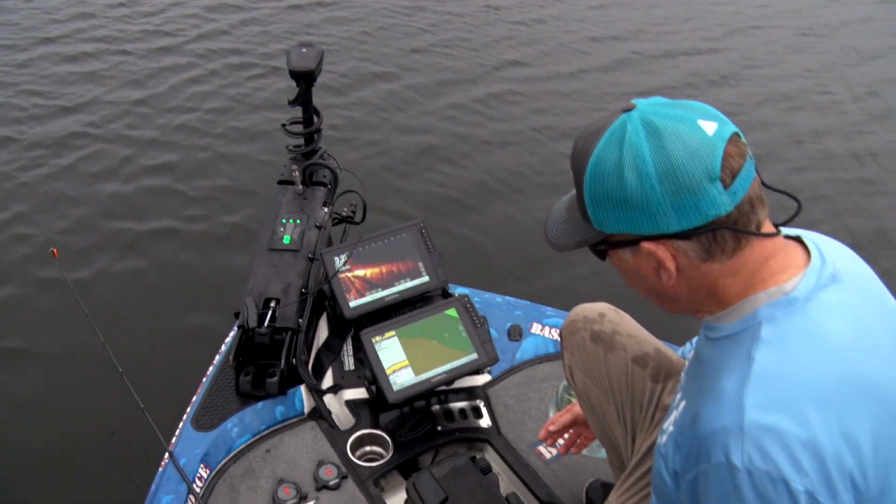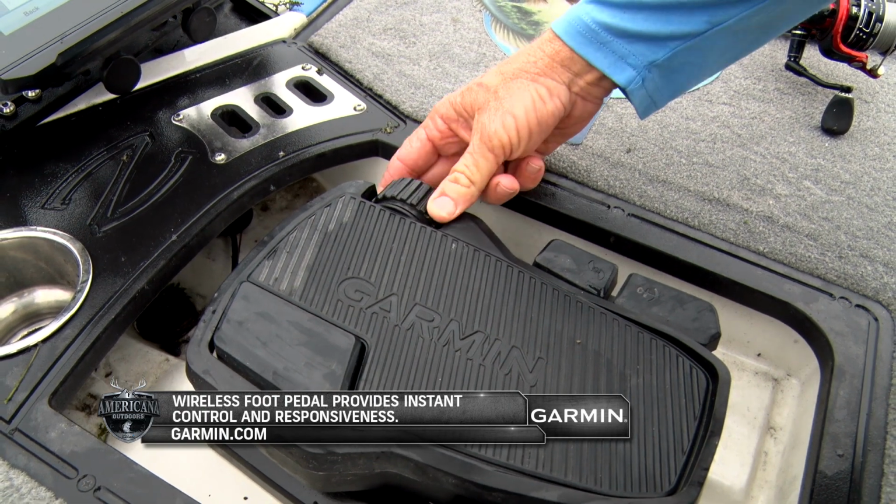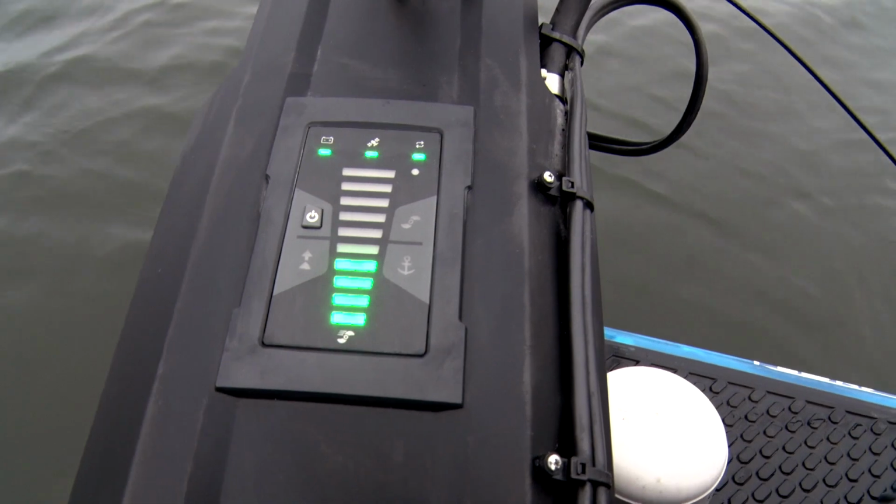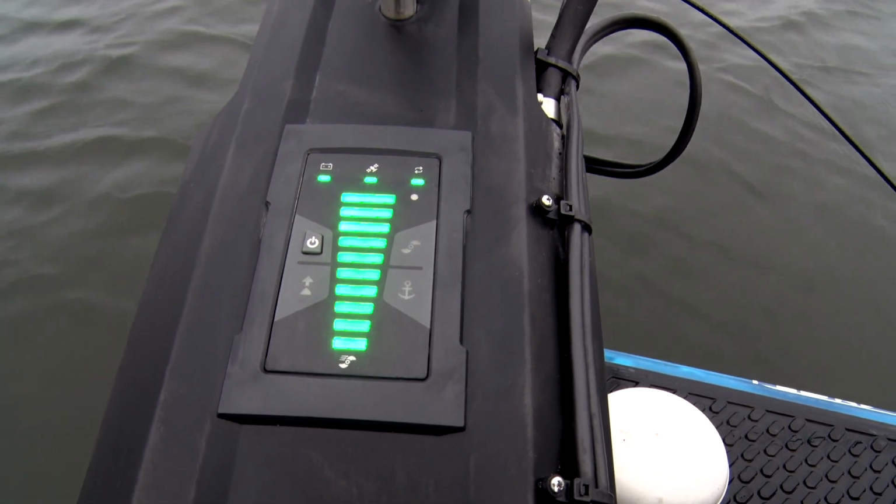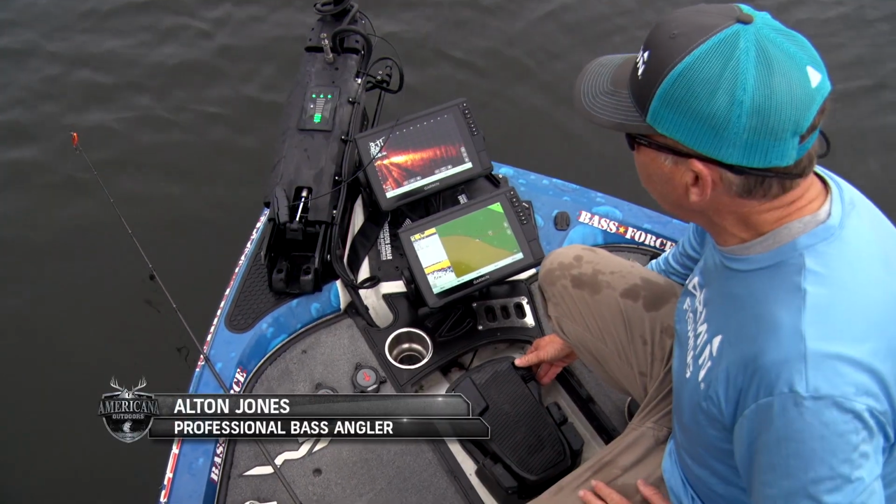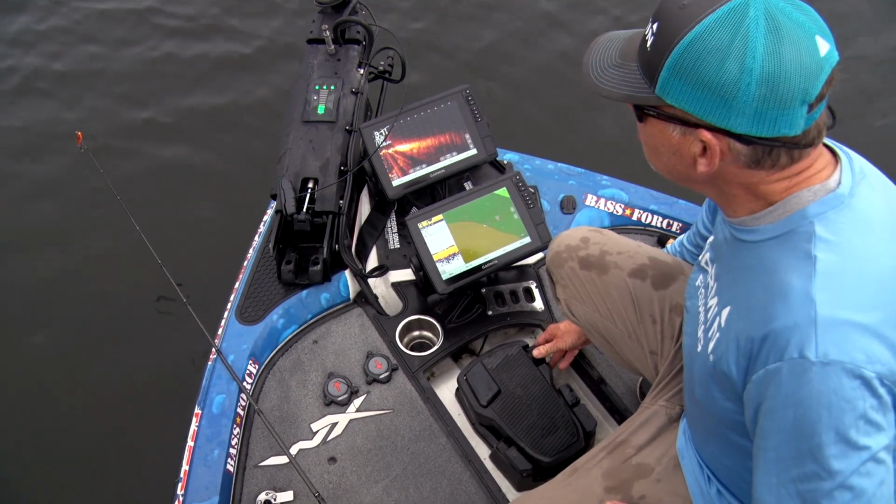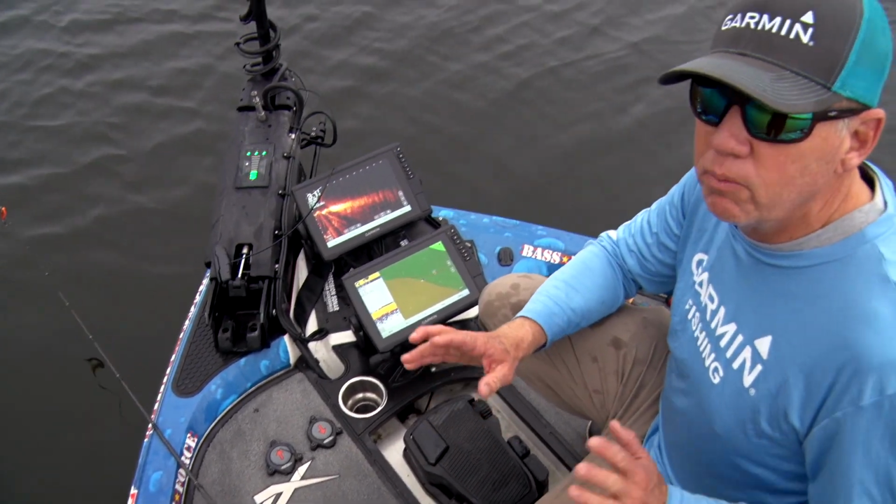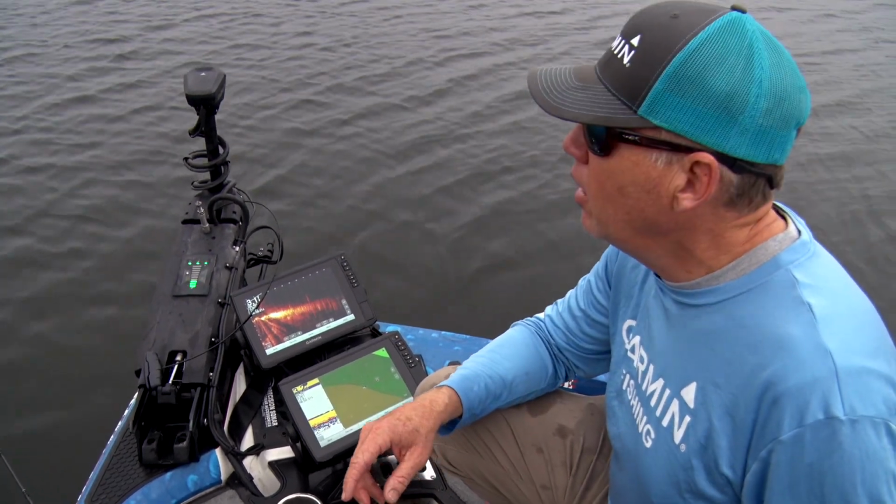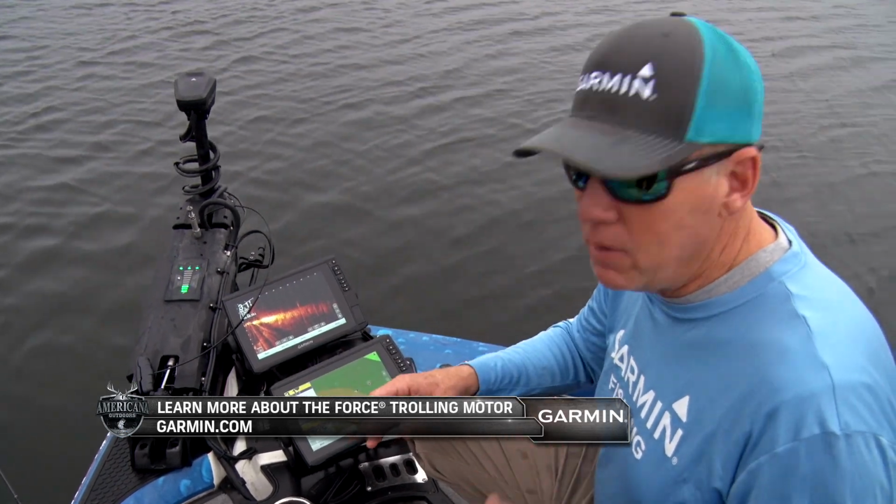Now you adjust your speed on your Garmin Force trolling motor right here on the foot pedal simply by turning the dial. And you can tell what speed you're on because there's an indicator right here on the head of the trolling motor. As I turn it up, it goes up, so you can tell when you're at max speed. Most of my fishing is done on a calm day or a light breeze like we've got today. 3 bars, maybe 2 bars, but usually 3 bars is where I'm gonna spend most of my time, because it's still got enough power to keep me moving along at a good clip, but it's at a really, really quiet pace when you're in that kind of low to mid range in your speed.